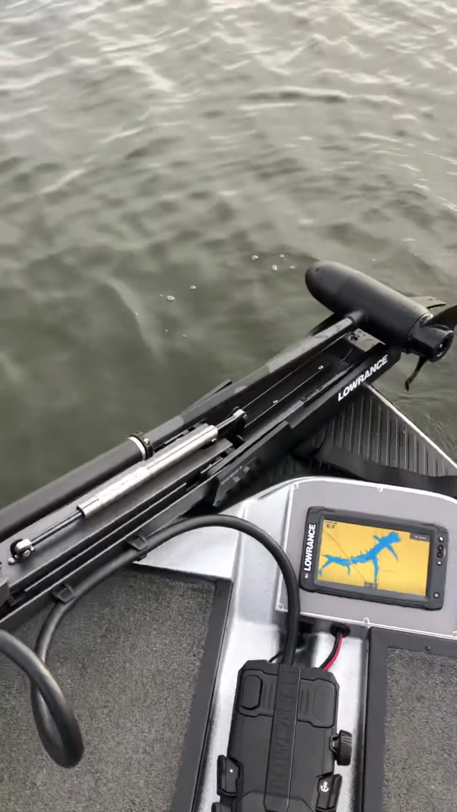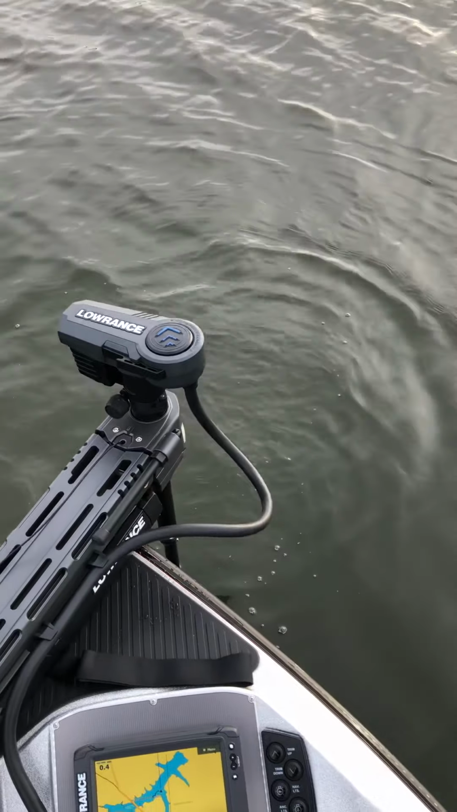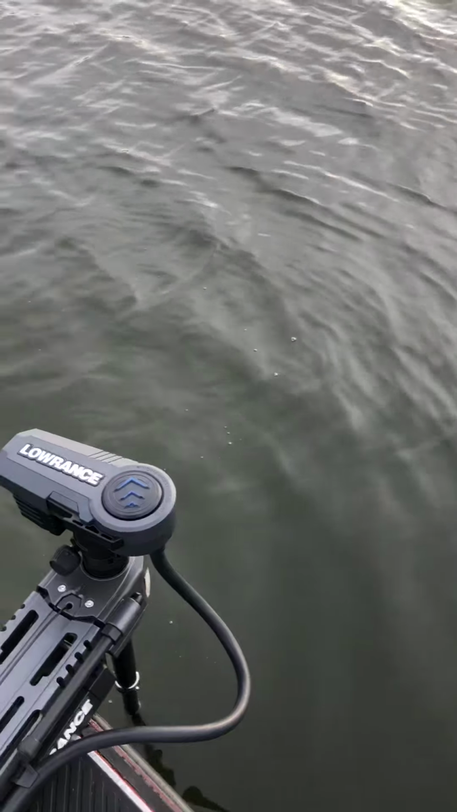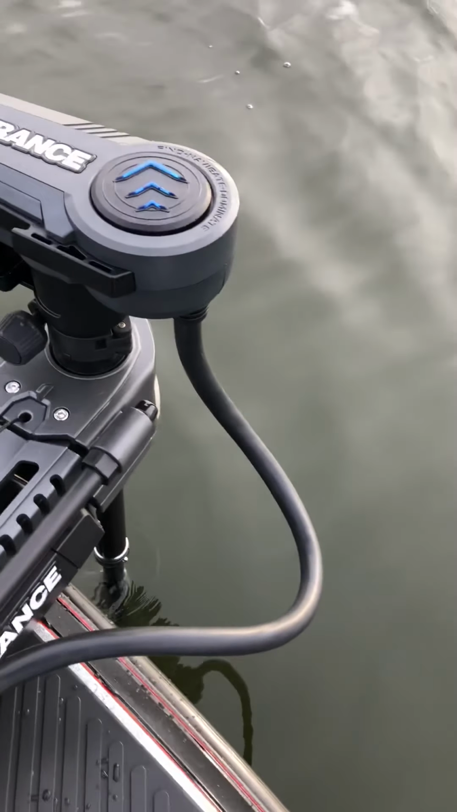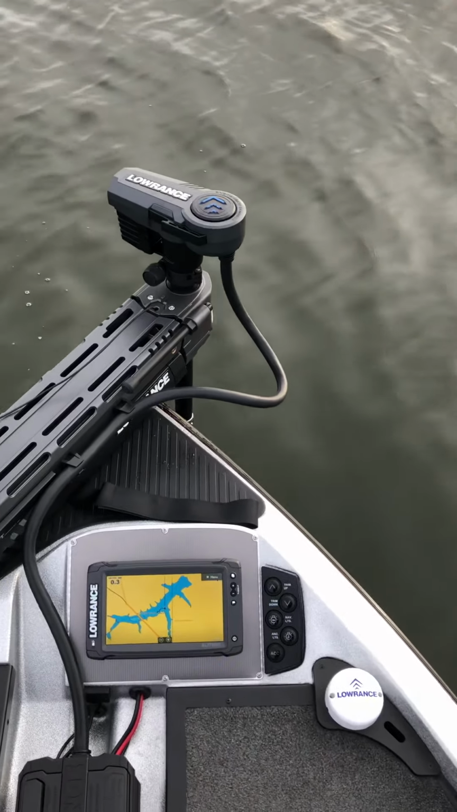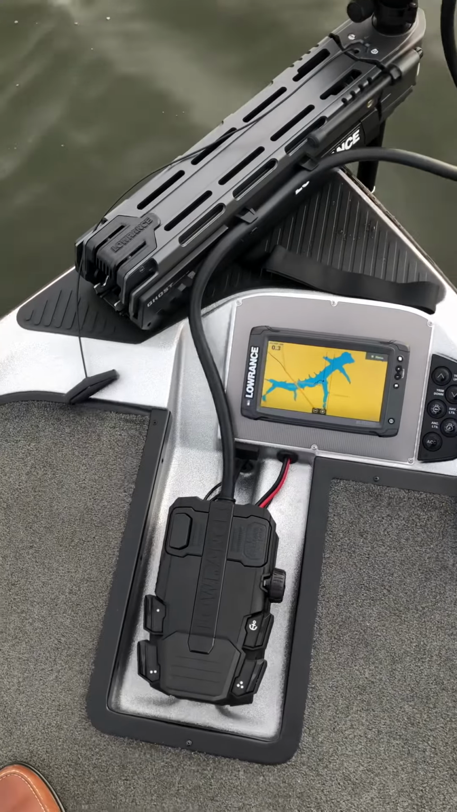One little small complaint: when you deploy, if you just let it go, you know, it's cold out here and that gas shock's just brand new, so it doesn't quite lock down. You just gotta kind of push on it and lock it down. I assume over time that will probably get better, but anyway, foot pedal, pretty good to go here.